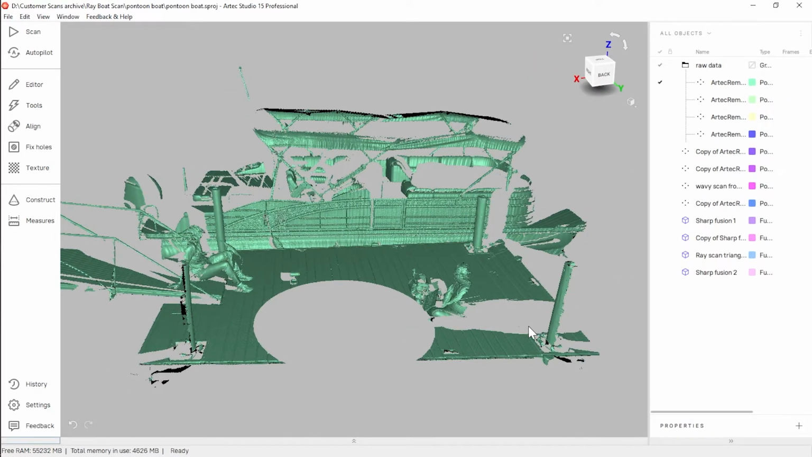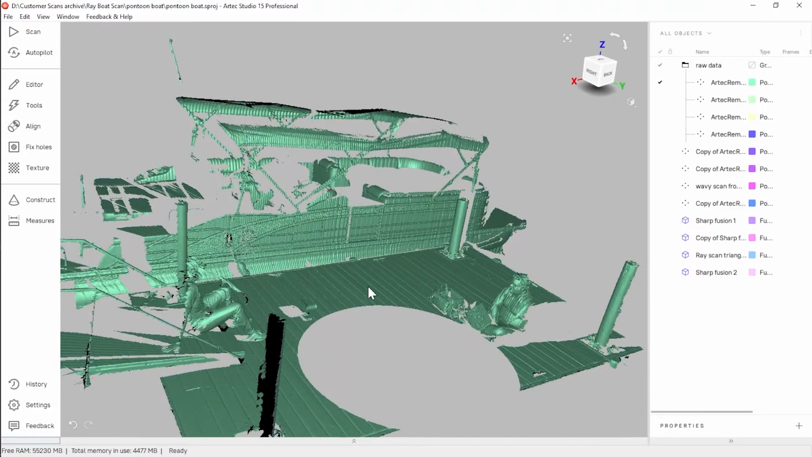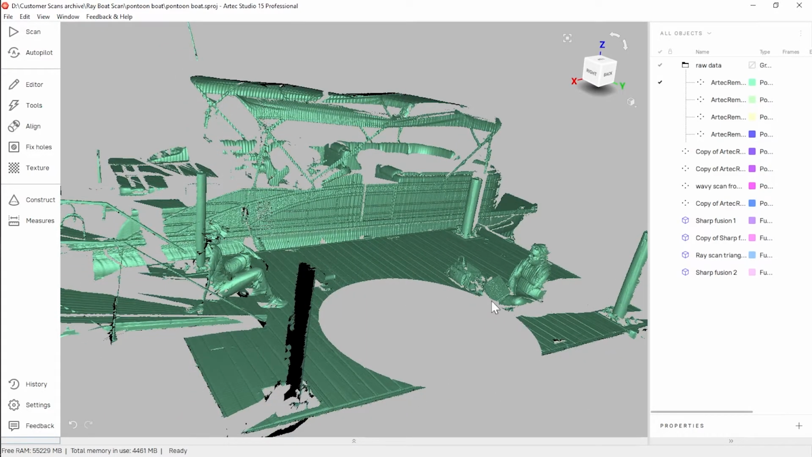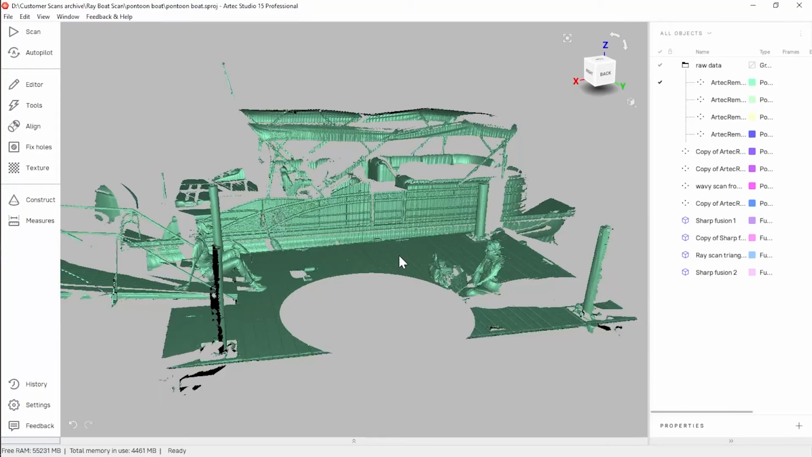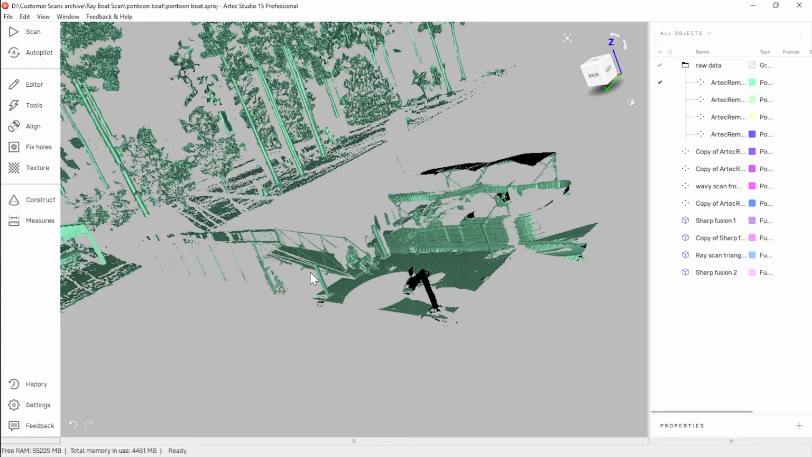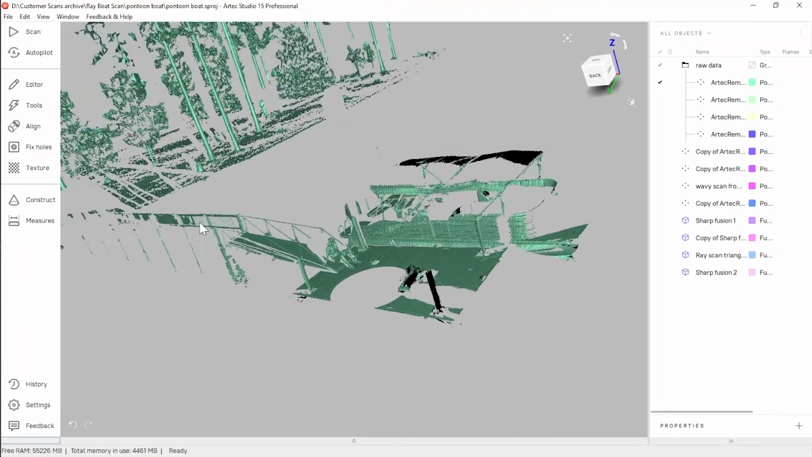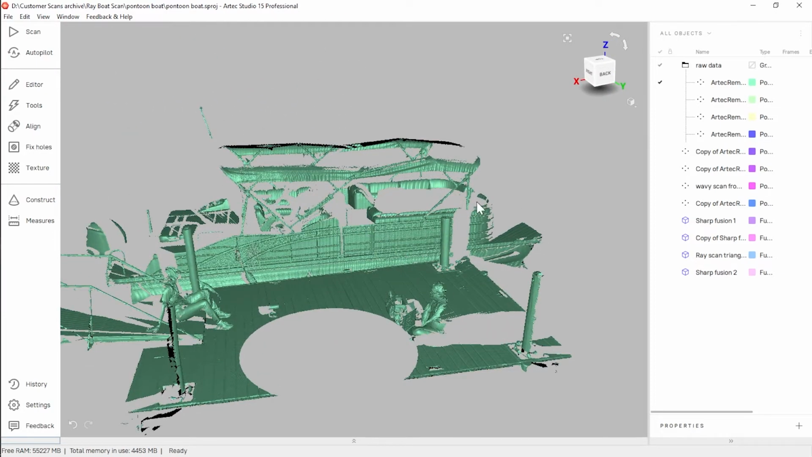Another fun boat example I have here, maybe not the best example of how to scan with the Ray, but I thought this was really neat. So you can see this big circle here was where the Ray was set up, sitting on a dock. You can see the shore over here. I captured this whole bridge out to this dock, but scanning this pontoon boat, which was floating in the water.